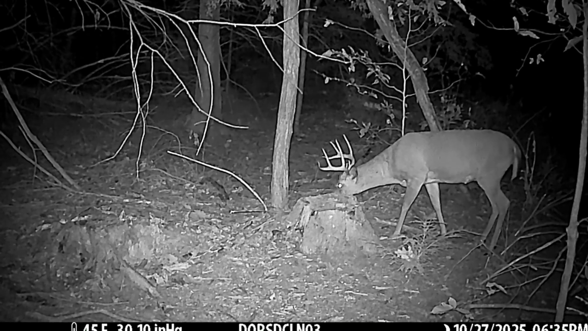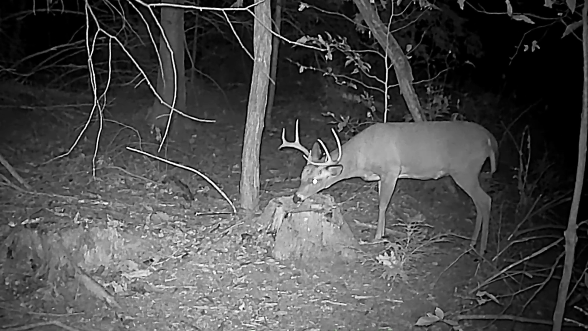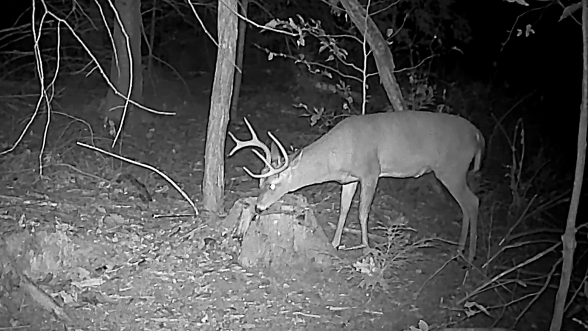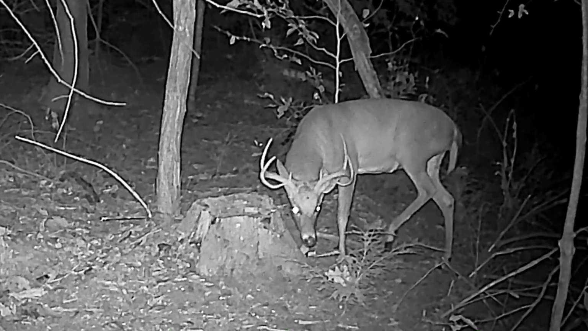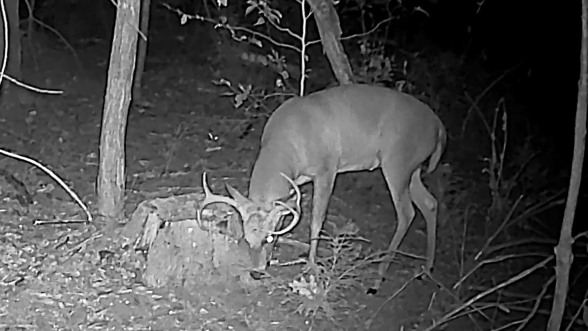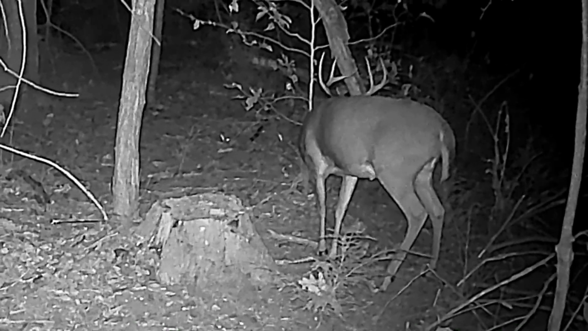This is a new 10-point buck that's appeared. He's not the same 10-pointer that we saw 2 weeks ago at Bennett's Blind, and he's not the 10-pointer that we saw last week at Behind Bog. I think that this is the same 10-pointer that I saw at the Way Down about a month ago, and based on his tine structure, he may also be the buck that I saw in velvet at the pit pond over the summer.